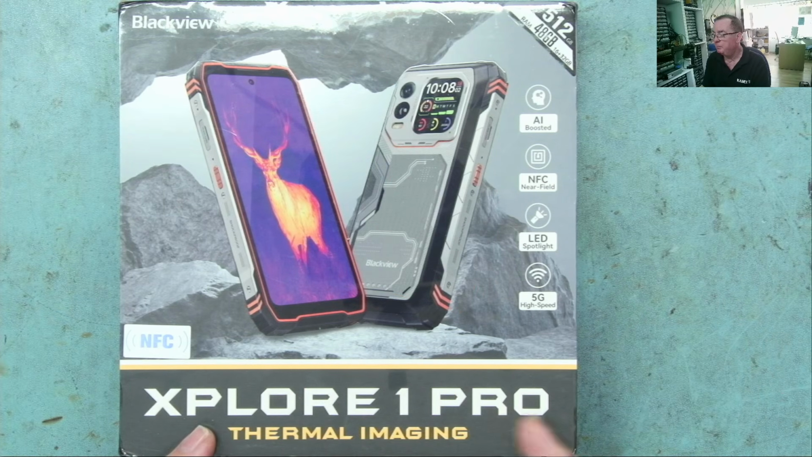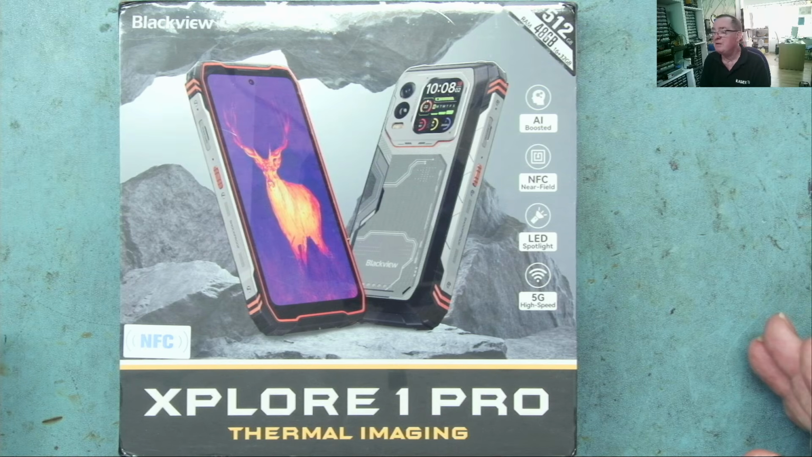This is the Xplore 1 Pro and it has thermal imaging from FLIR. I've looked at some previous models from Blackview. In fact, my friend Carlos from Retro Upgrade has one and uses this thermal camera for his YouTube videos. I know a few of you guys have been interested in this type of rugged mobile phone. So let's take a look at this.